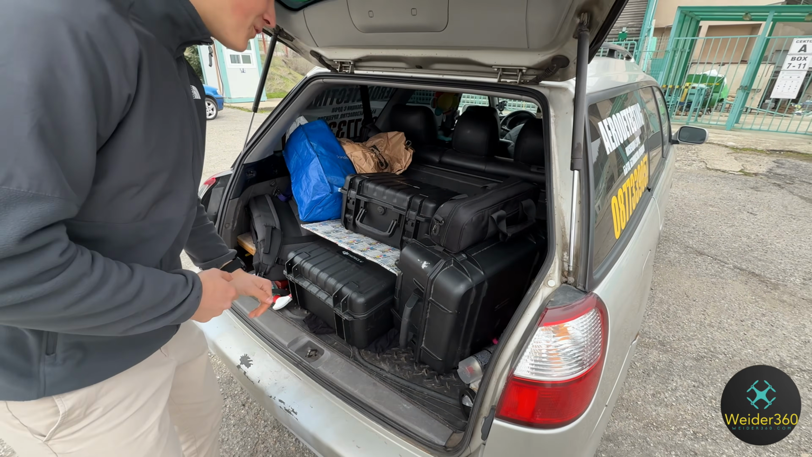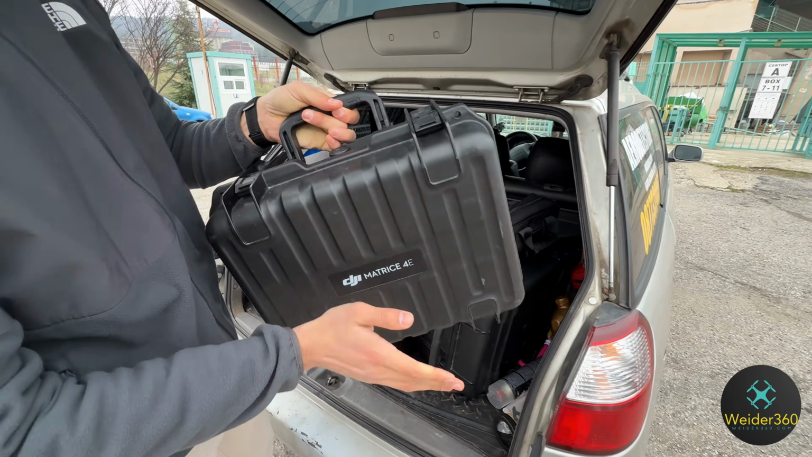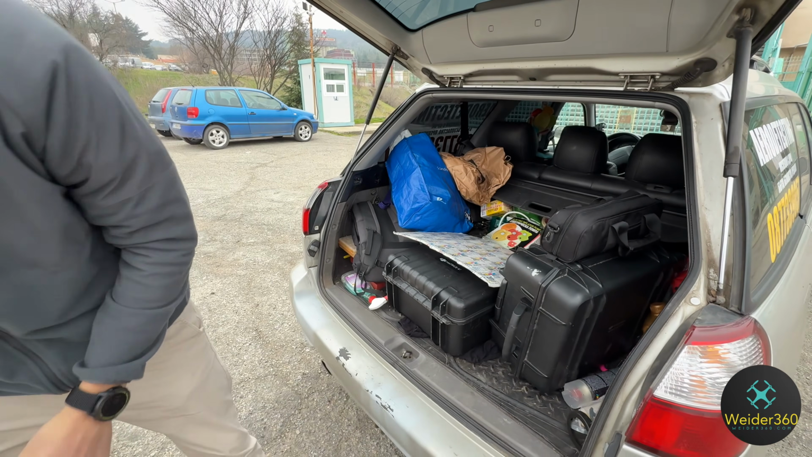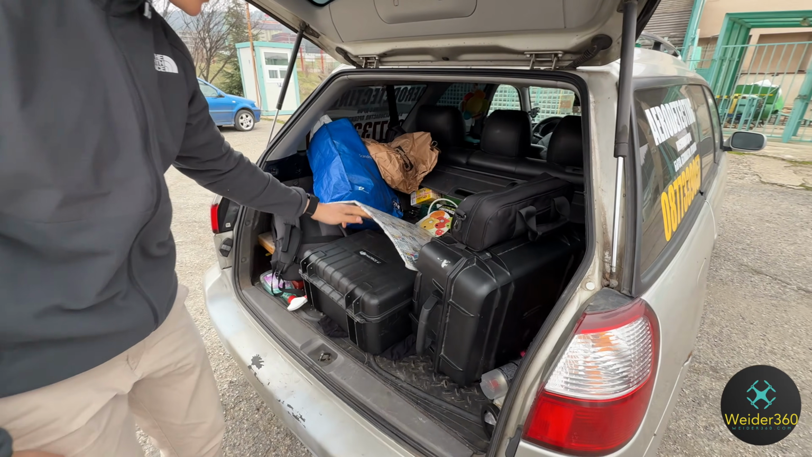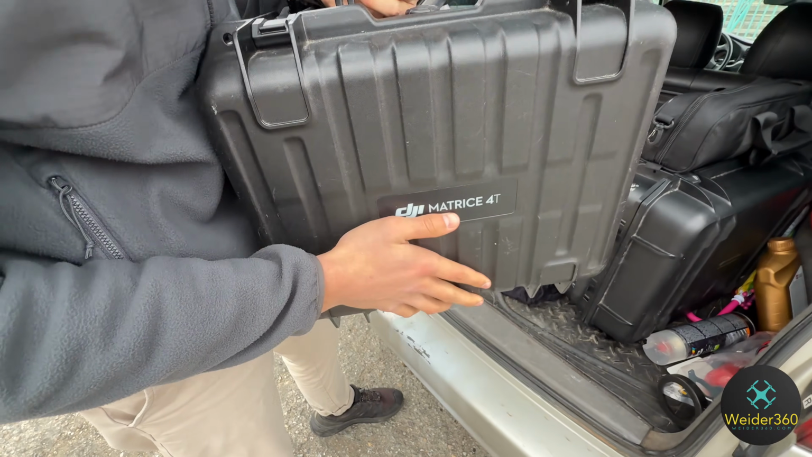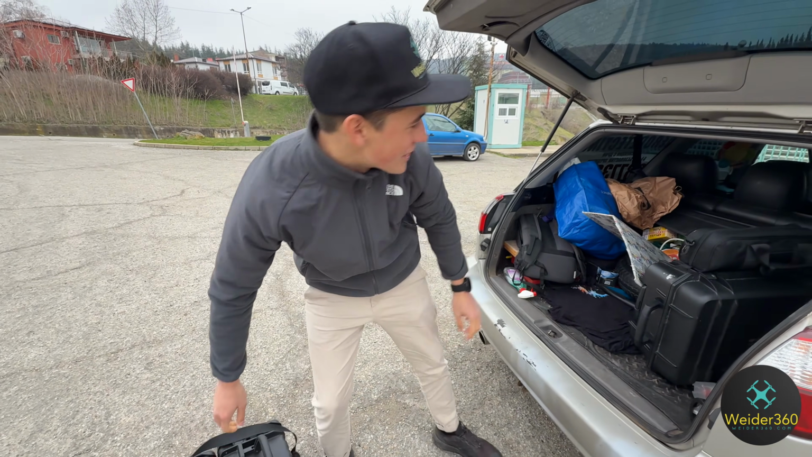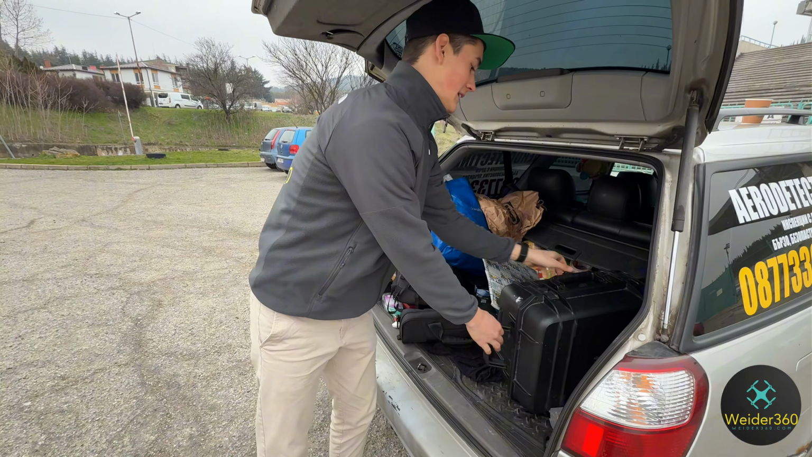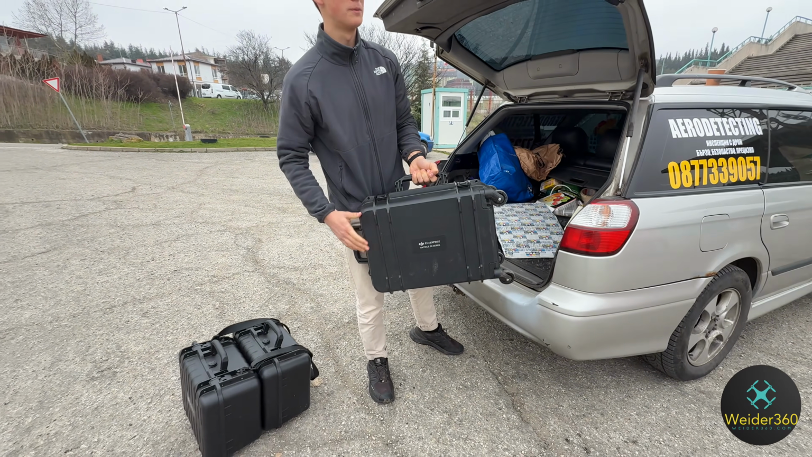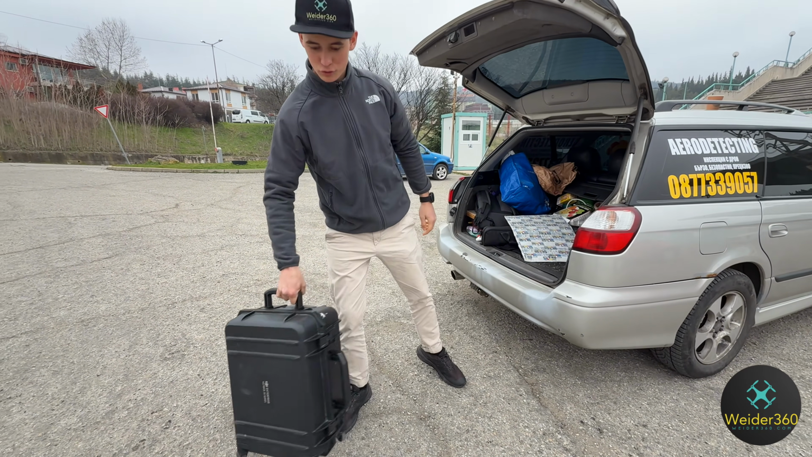Okay, so let's get all the equipment out. First we have the DJI Matrice 4E for mapping the stadium. Then we have the Matrice 4T for doing a thermal inspection of the stadium. Then we have the Matrice 30T also to do a thermal inspection and just to play a bit around with it. So that was it with the drones.